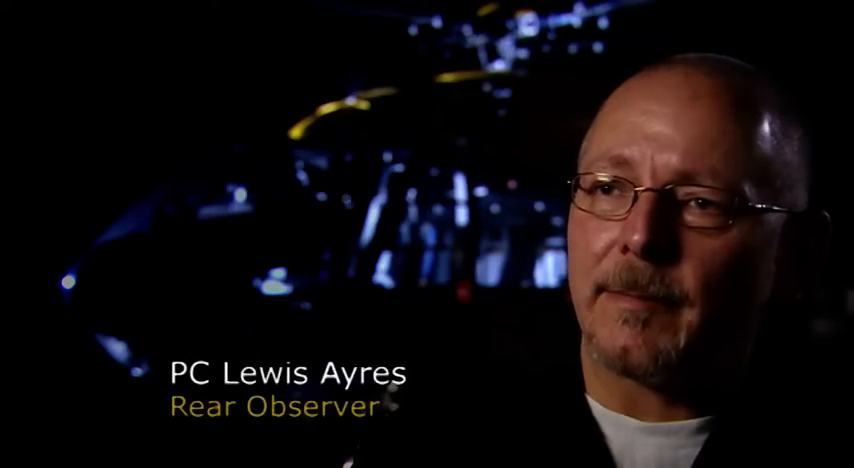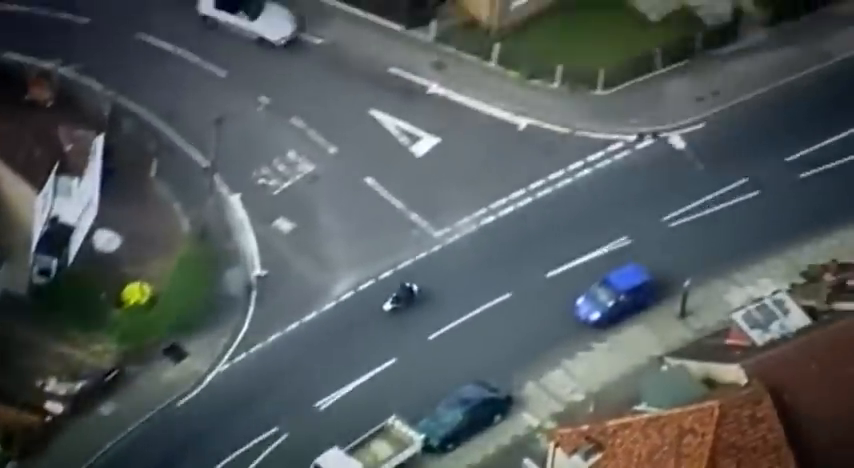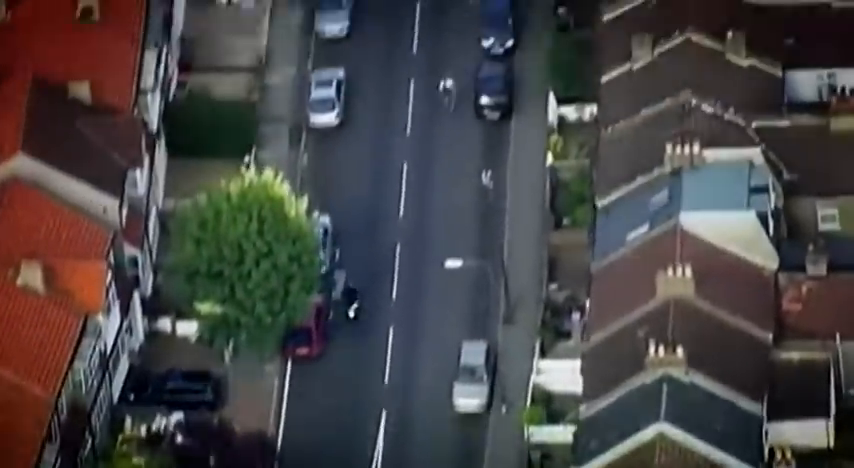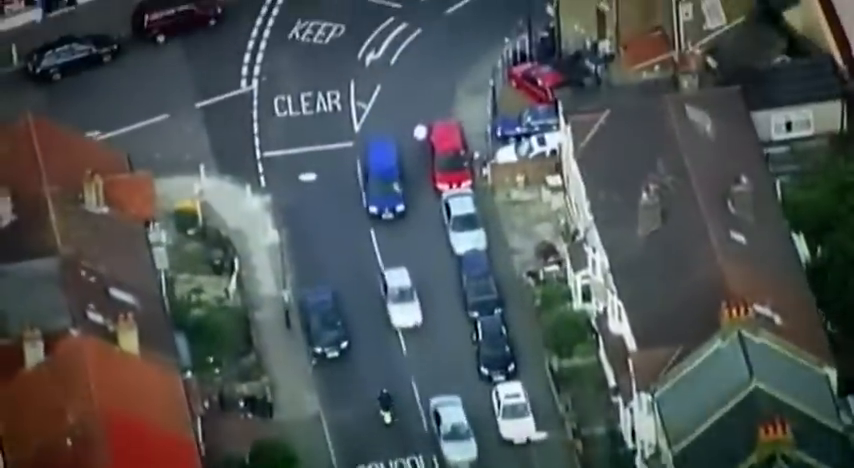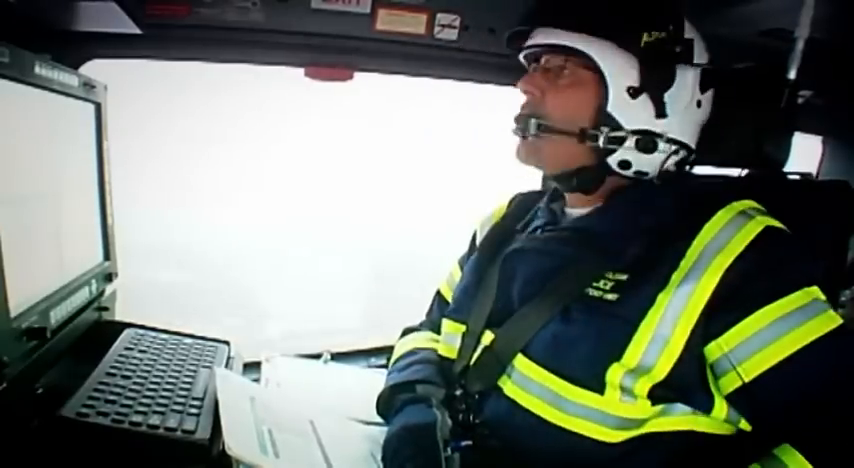Been pulling wheelies. Unfortunately, they don't seem to realise the dangers that they're in and what danger they put other members of the public. These two bikes are split up. One's left behind near Grove Road. Police cars on the ground are following, but these bikes are too fast and too dangerous. One's going eastbound up towards Leonard Road.